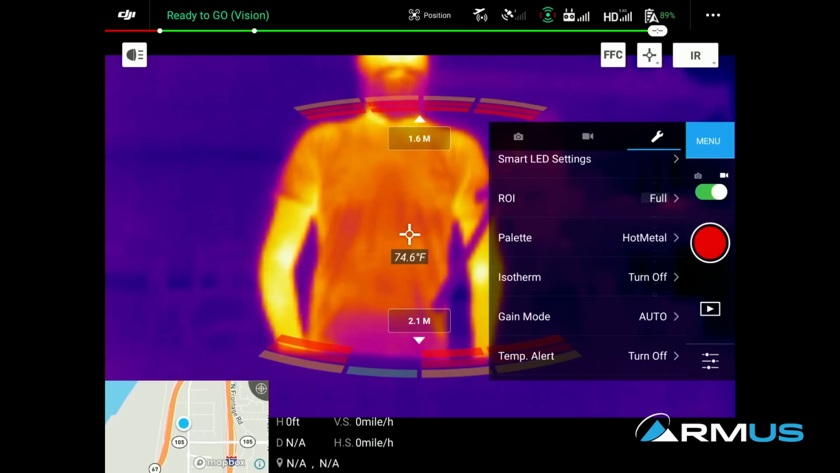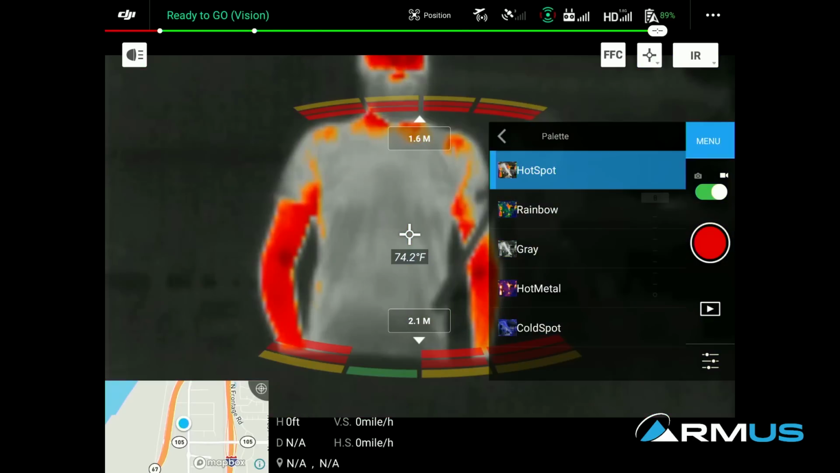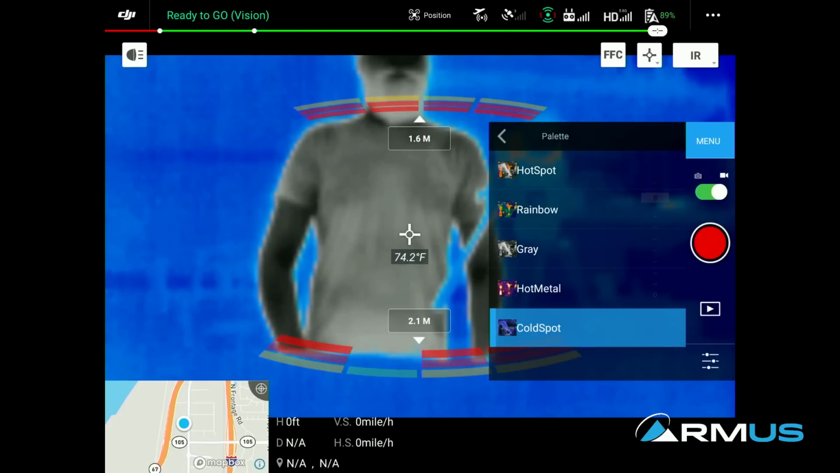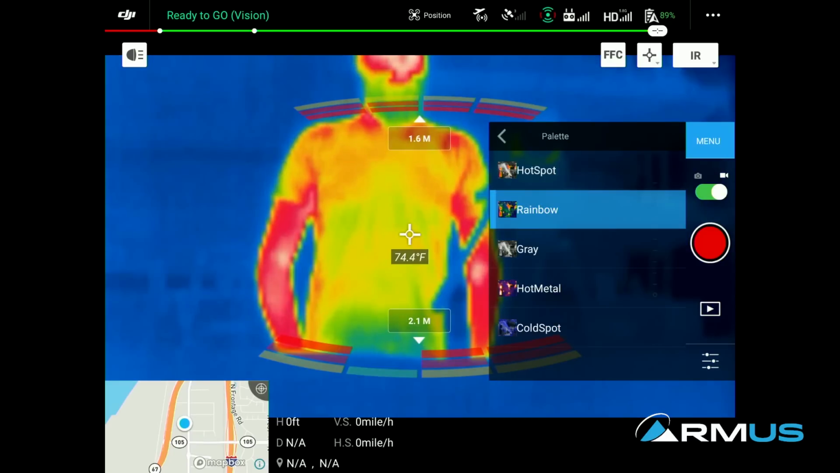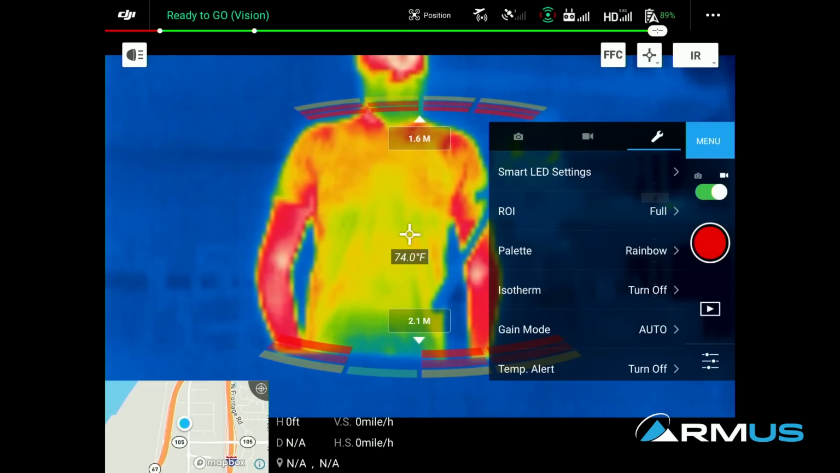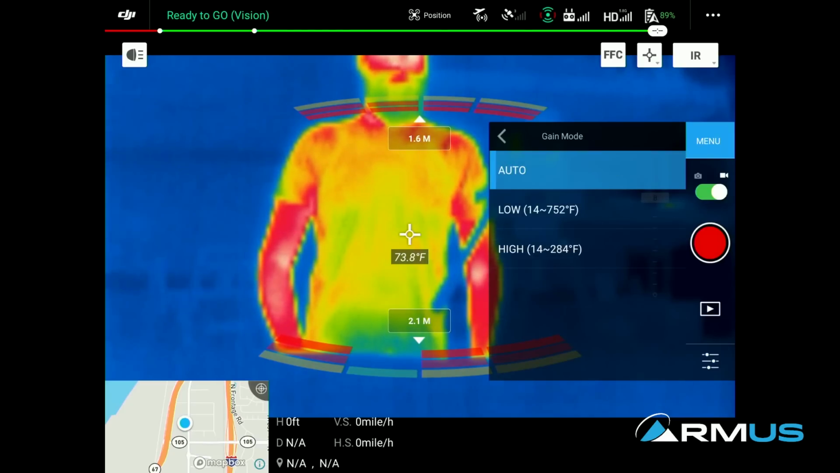In the actual menu, if we come to the settings, I can change my color palette: hotspot, rainbow, gray. Not as many color palettes as what we might be used to, but enough to show differences in how they show up on the screen. Let's go ahead and change that back to rainbow. We have isotherm if we want to turn that on or off. Isotherm is a pretty cool setting in which we can isolate a temperature range.